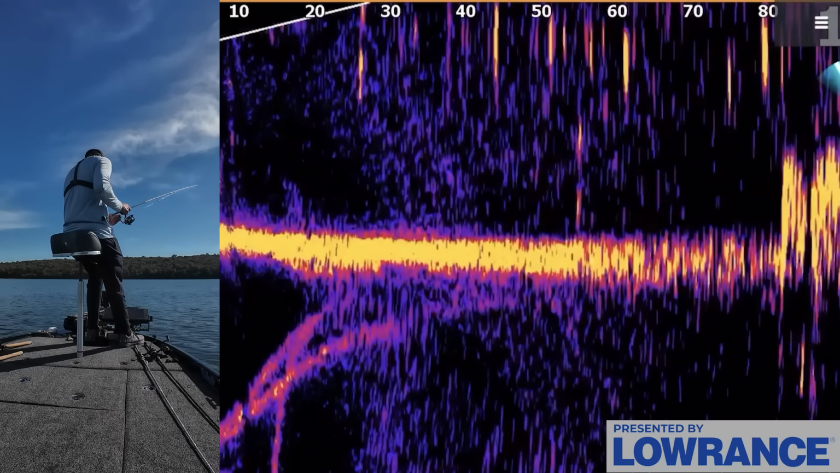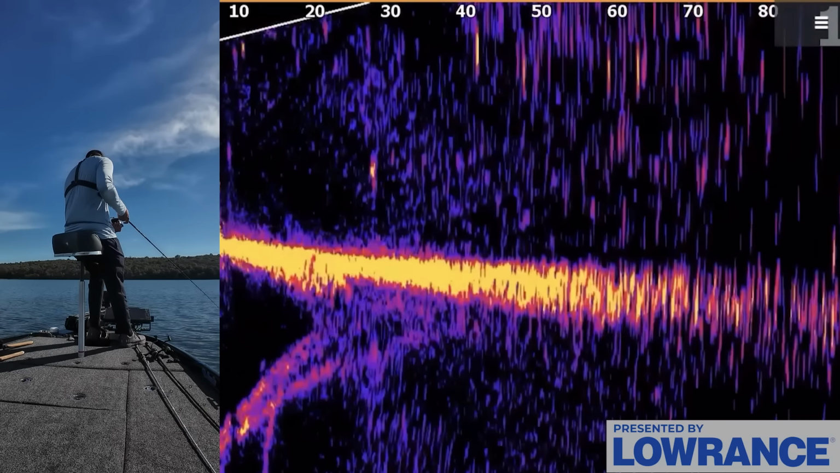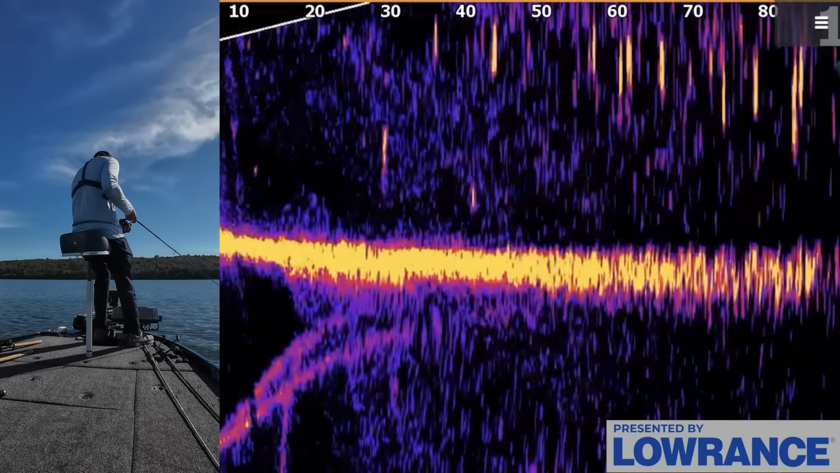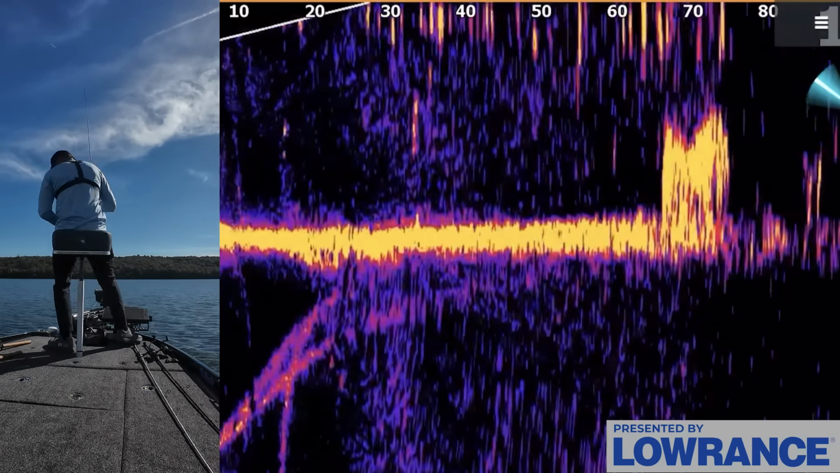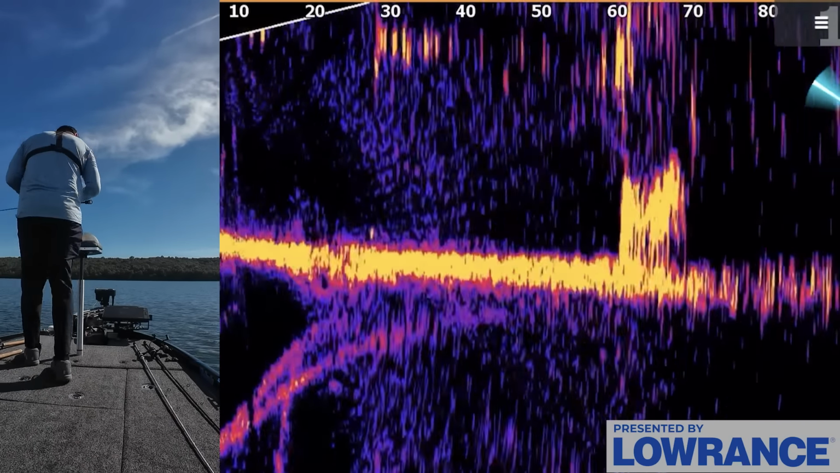Okay, we're getting up to another pile that we marked. I do want to look around for a second, see if there's any more random fish roaming around. Well, before we get over here and fish this, okay, so there's that next pile. So back to the weedless wacky.